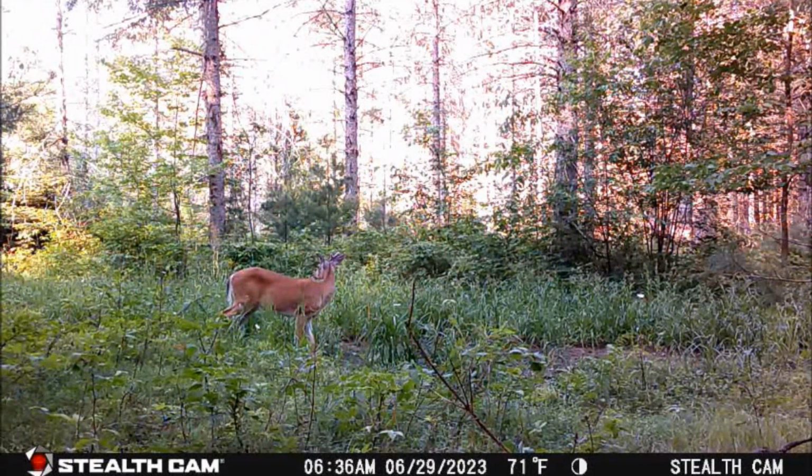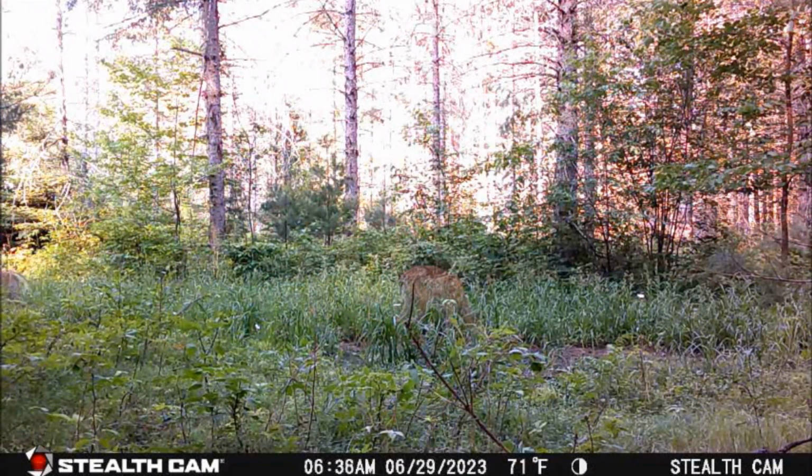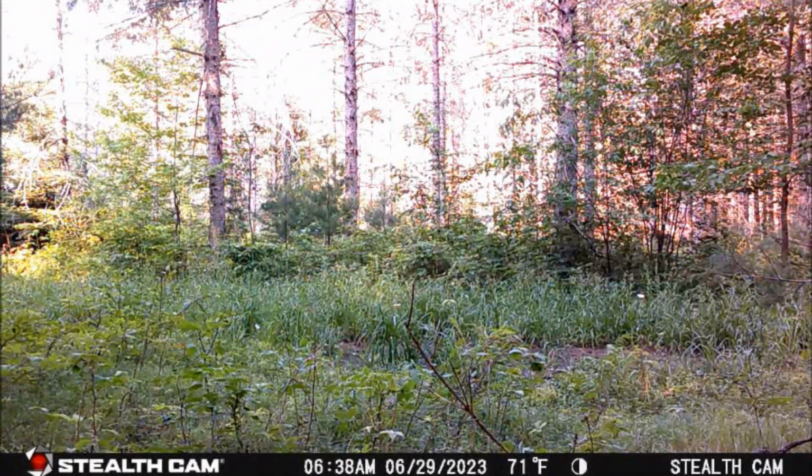When this 6-point buck arrives at 6:36 p.m. on June 29th, he is on high alert. Something is still not right in the area. After moving off, a minute later, the trail cam video is set off, but nothing is picked up on the camera. Whatever it was must have moved along the edge of the frame for a split second, and the camera missed picking it up. So we end up with no evidence as to why the 6-pointer was on high alert.